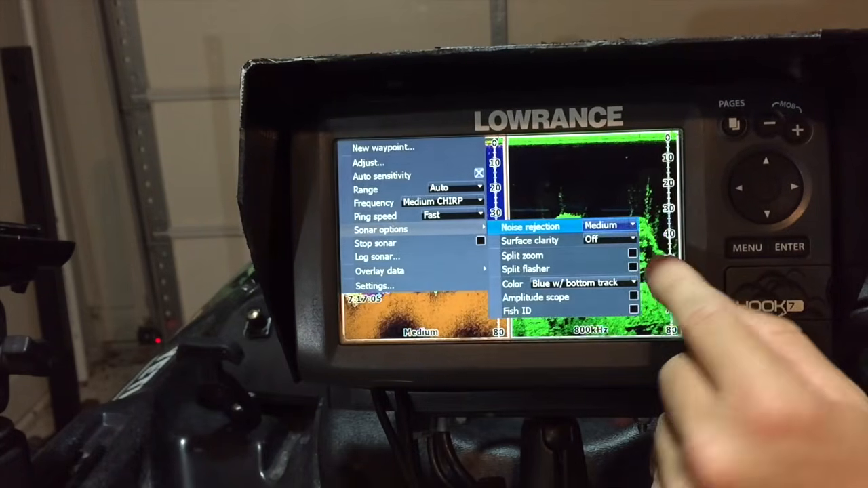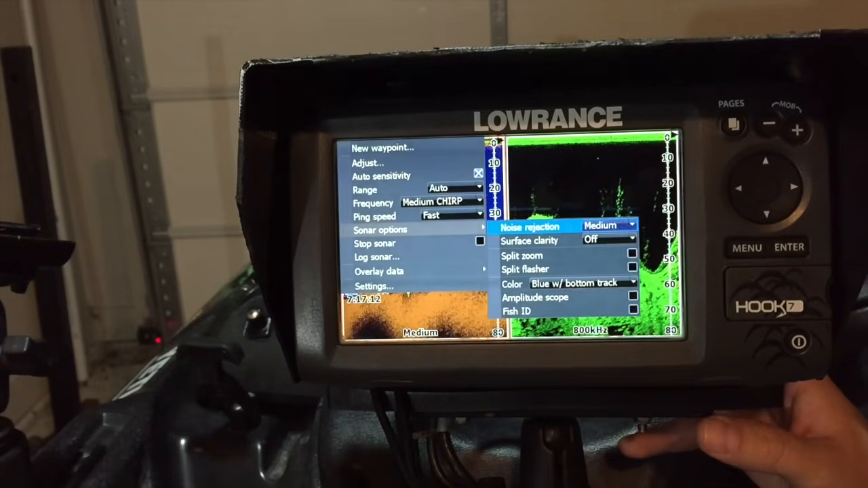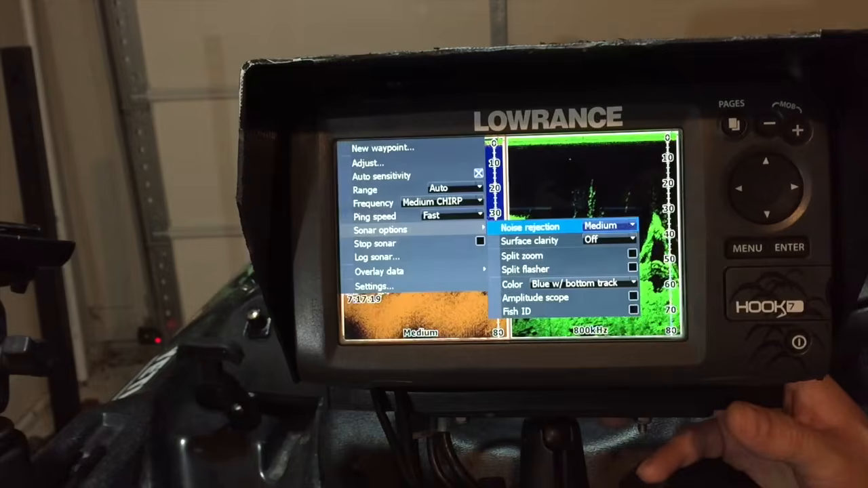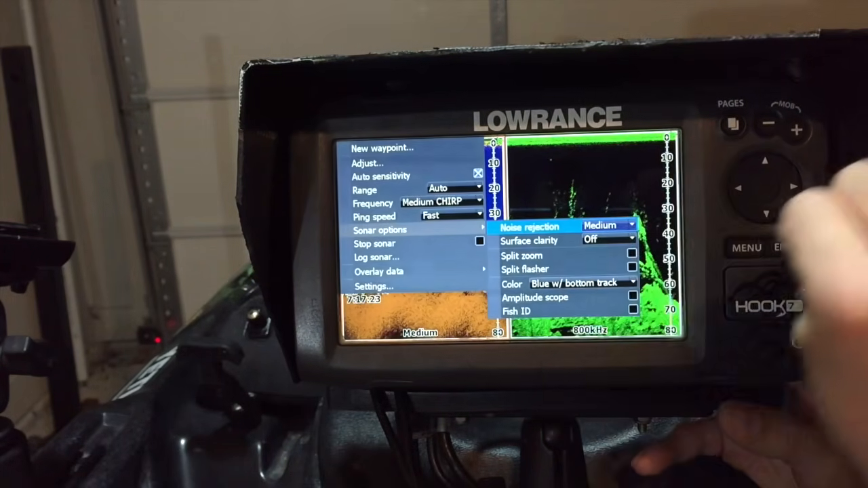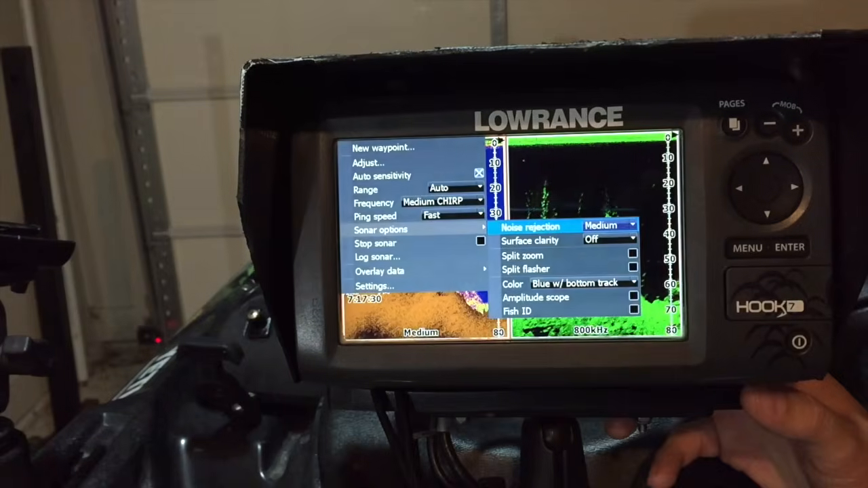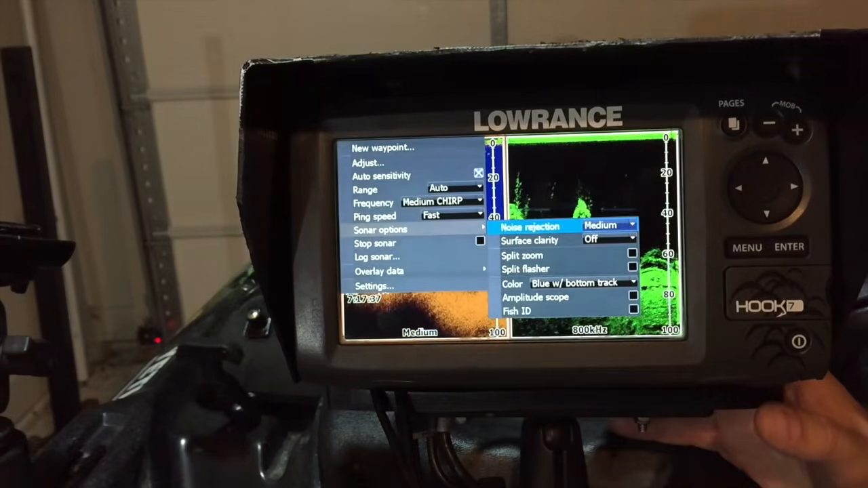Surface clarity, the water that I fish in is just kind of a stained water. I'm not fishing real clear water like, say, up north in Ohio in the Midwest, but at the same time I'm not fishing really dirty water. So again, I just leave that turned off and I see a little bit of speckles come across, but it doesn't really bother me. Split zoom, I don't really have a need for using split zoom. That's going to cut this screen in half again, and I don't see that that's that important.